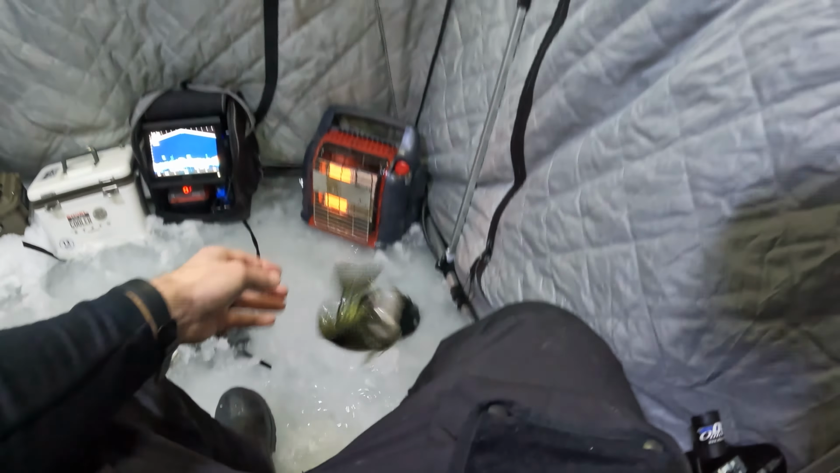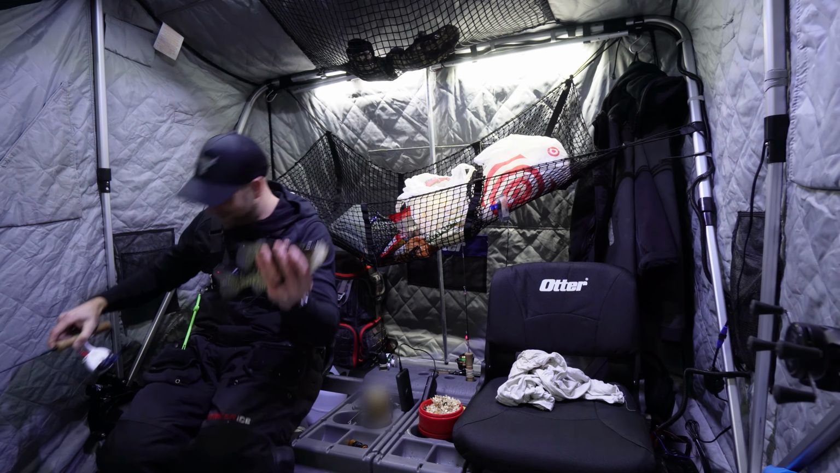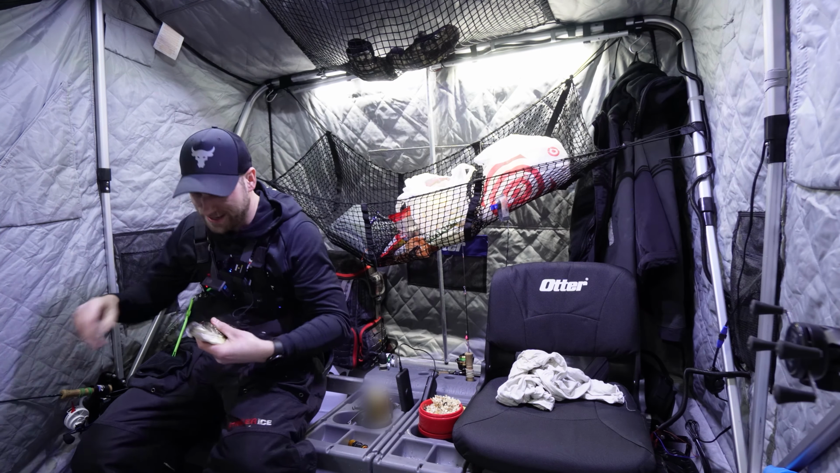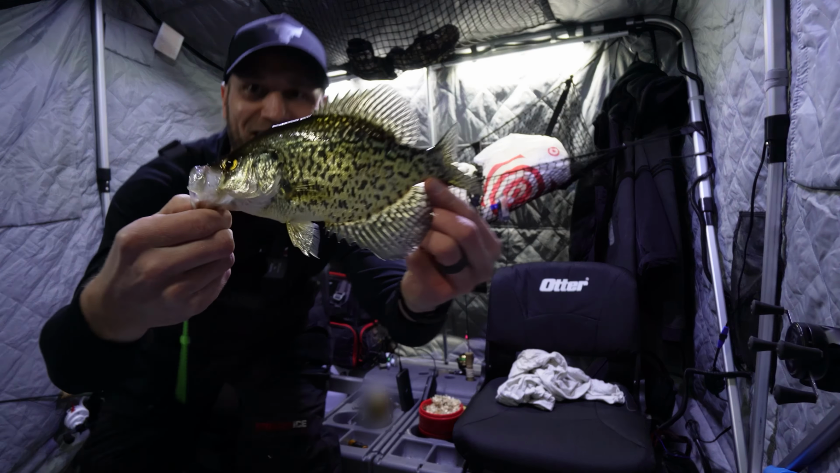That's a good size one. This one looks long too. Ooh, this one's chunky too. Woo! Looks like a bigger one. Might be the biggest of the night. Nice! Crappie down.